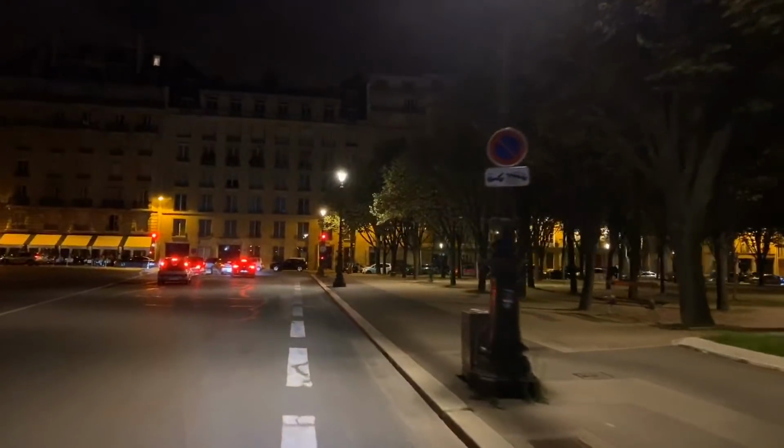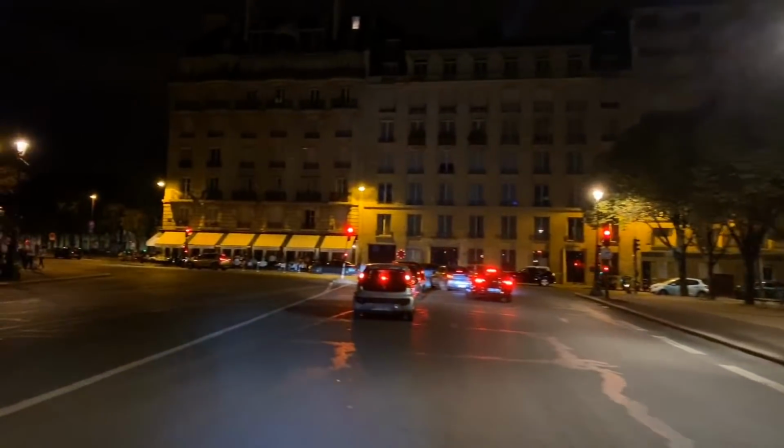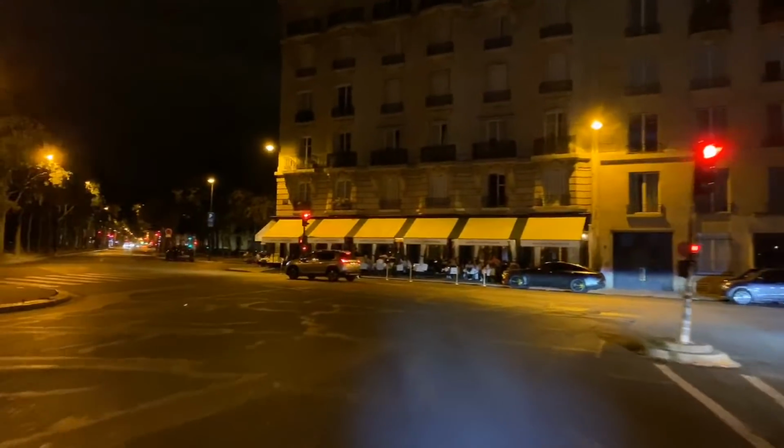Oh, we really need to go around to the back of that to see the chapel. Because I can see the dome is lit up. I bet it's spectacular around the back. Let's do it!